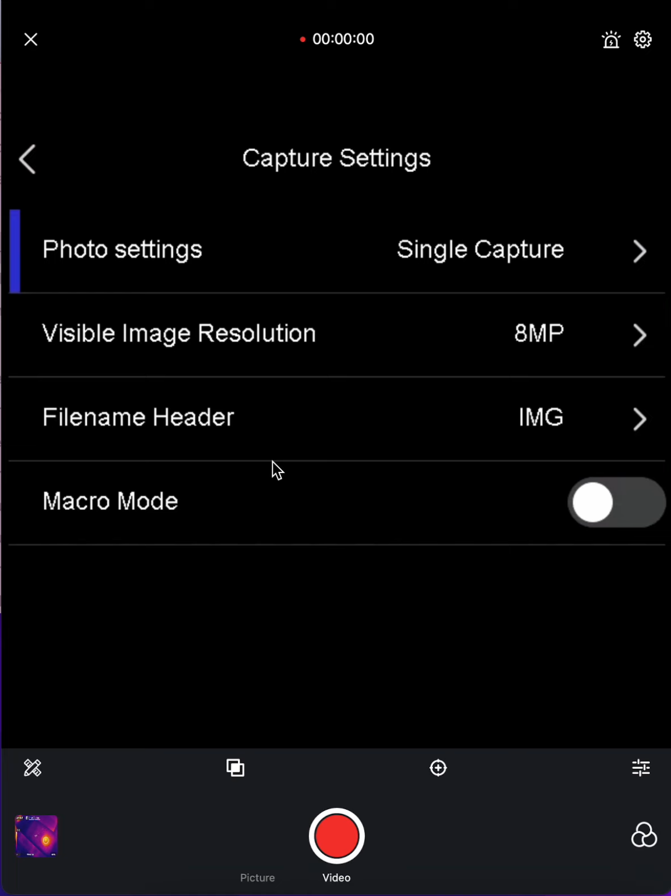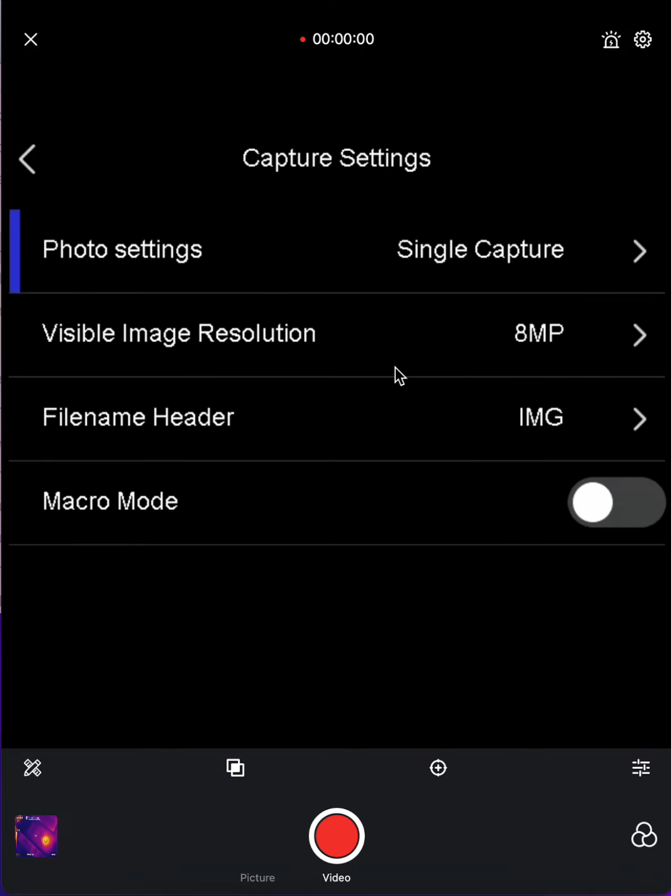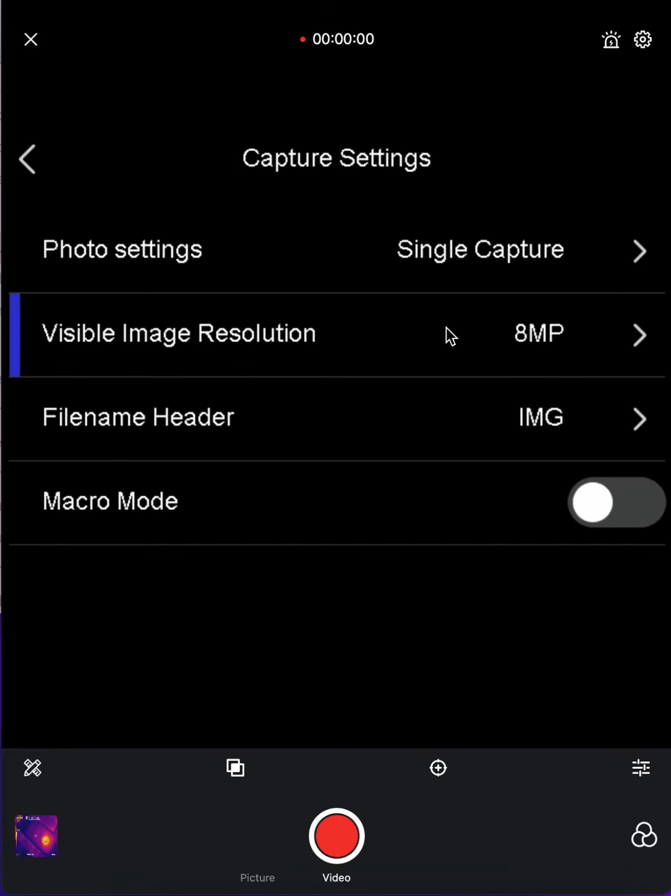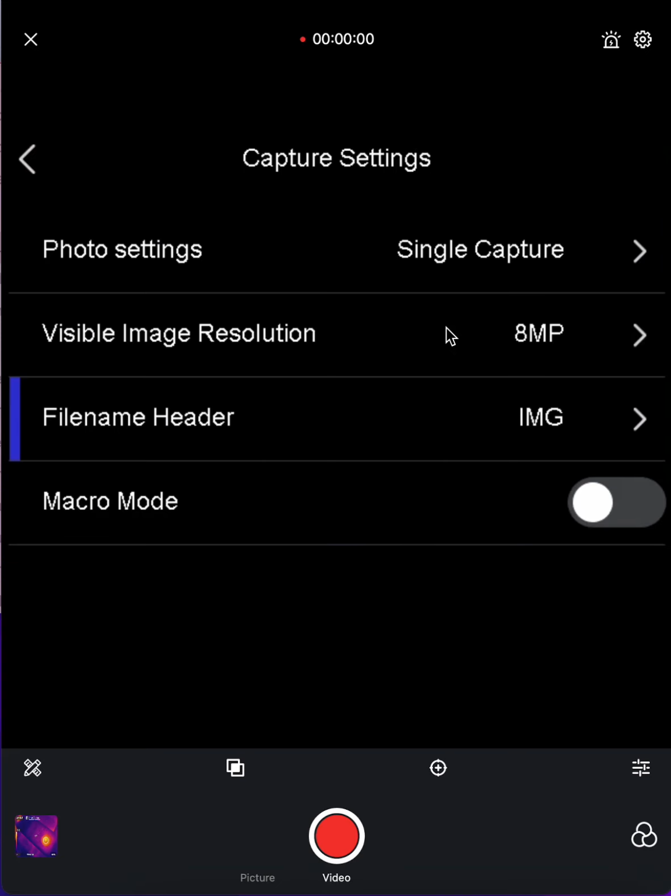The capture settings: you could do single capture, or timed capture, like set it somewhere and then capture it after a certain amount of time. And you can do continuous capture, which is like 5 pictures at a time. You can set the resolution to 2, 5, or 8 megapixels. I like it to be as sharp as possible, so I keep it at 8. The file name header, you can change it to whatever you want: JPG, PNG, IMG. But I like IMG, which seems to be the best.